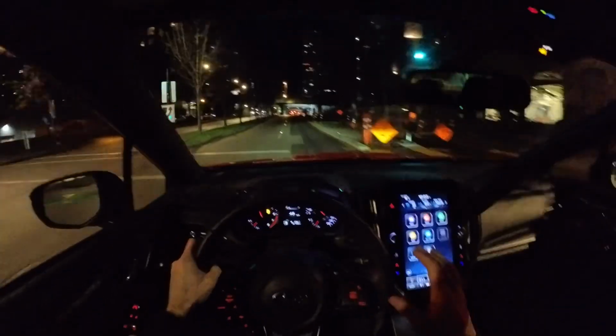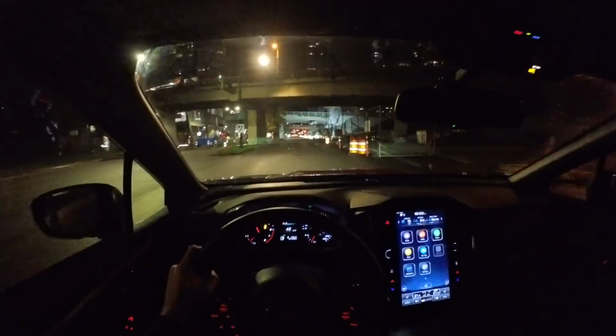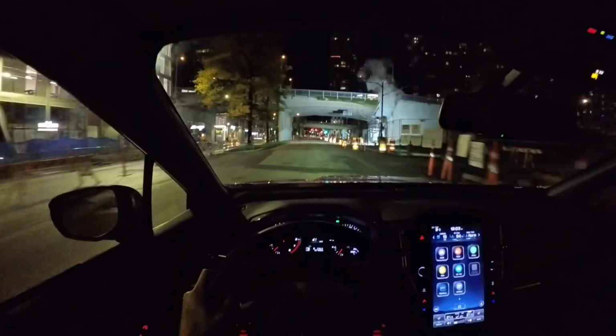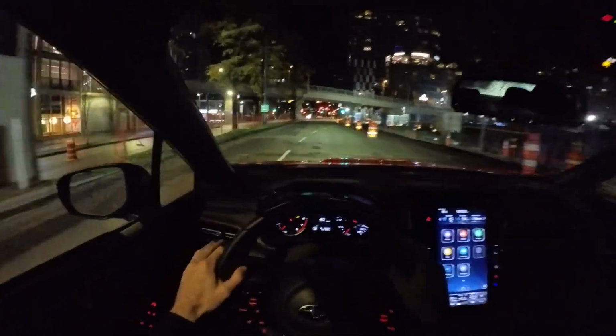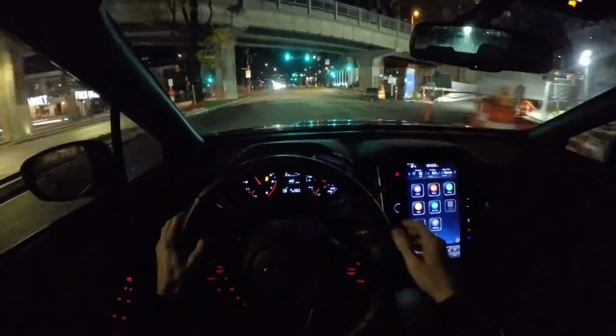Now, granted, I baby the car. I look at it all the time. I care for it. I do the oil changes early. But it's the WRX that's doing the magic.